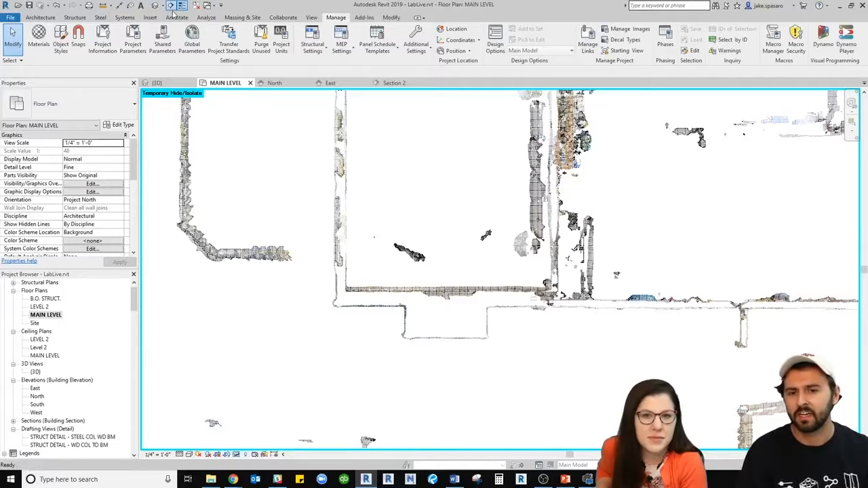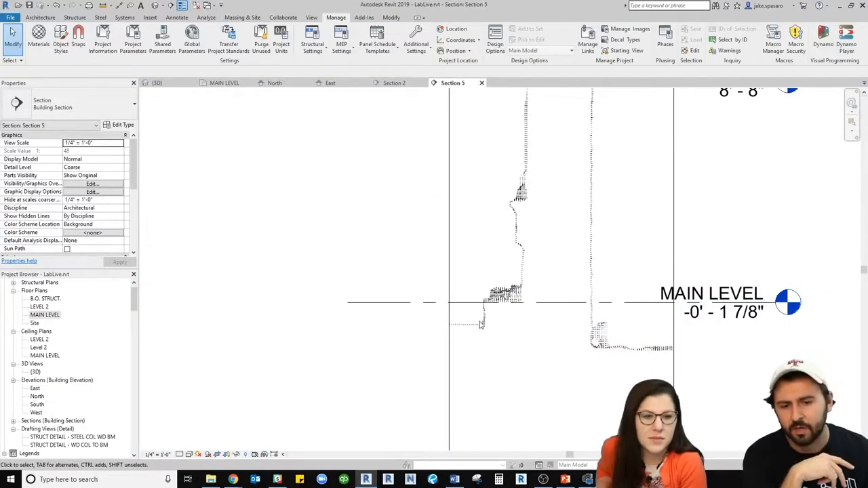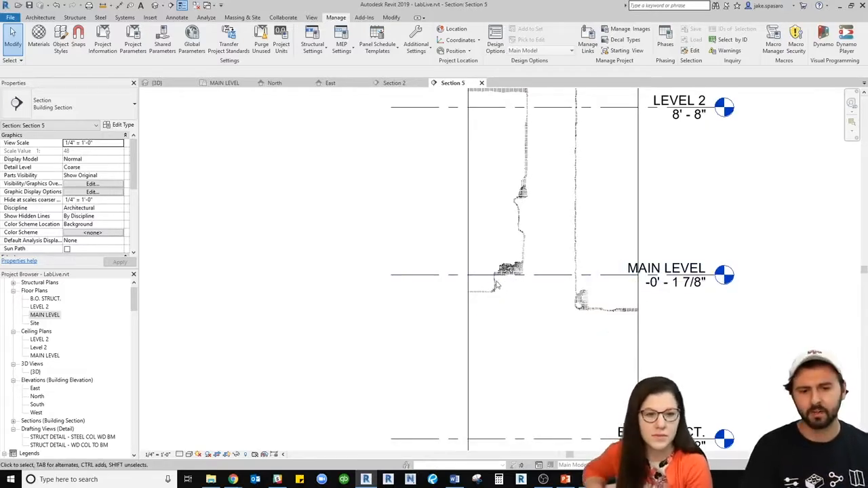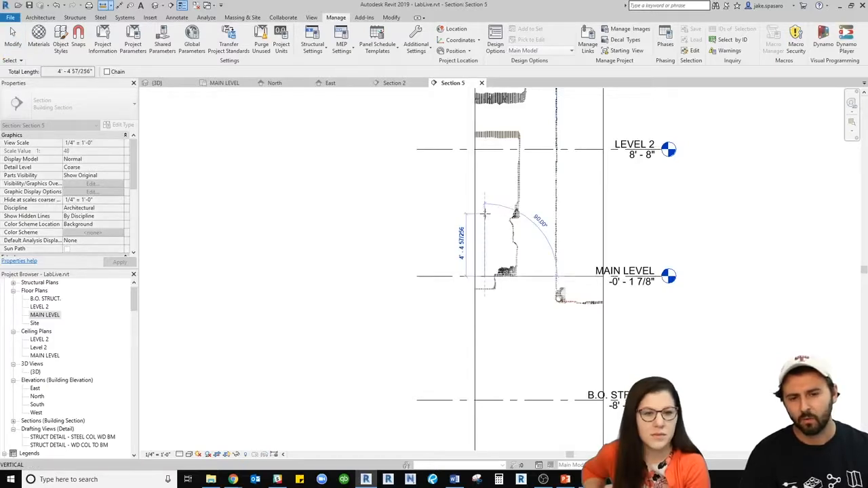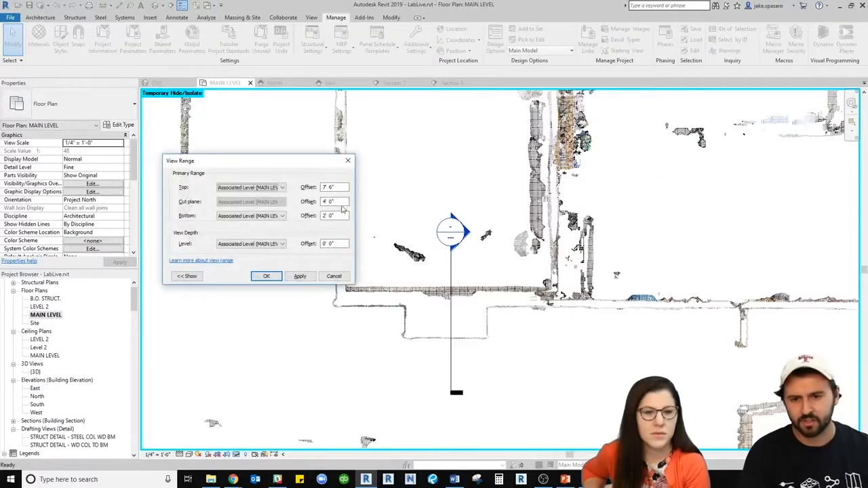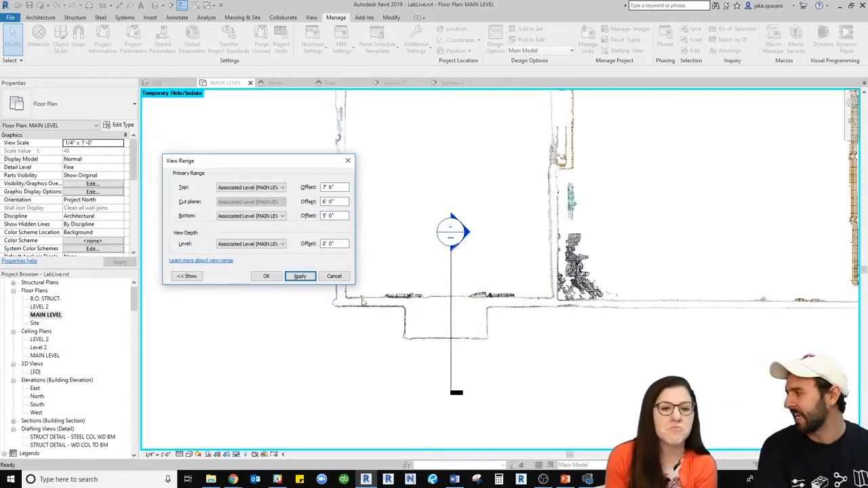So what I did is cut a section through it, and we'll pull it tight, and you can actually see that you've got your mantle there, and then your little block out on the bottom, but the wall is up there, and we want to get this wall thickness. So I know that I need to cut my level at least 4'5" above that. So I need to go to my view range, move this to say 6, and this to 5, and there we go. That wall tightens up immediately.